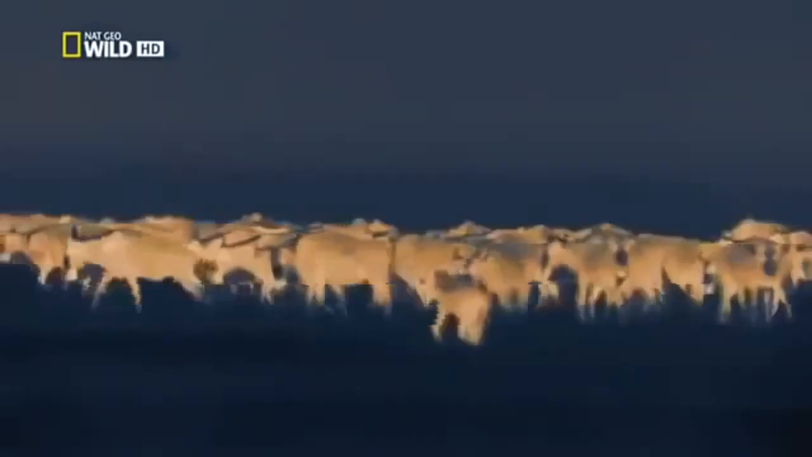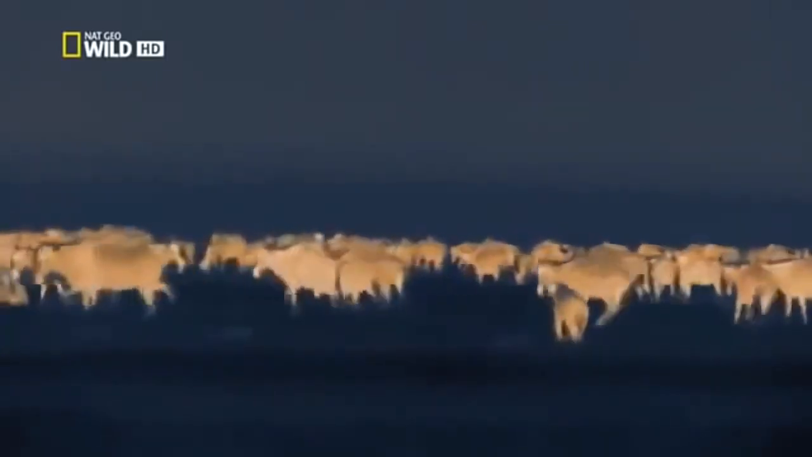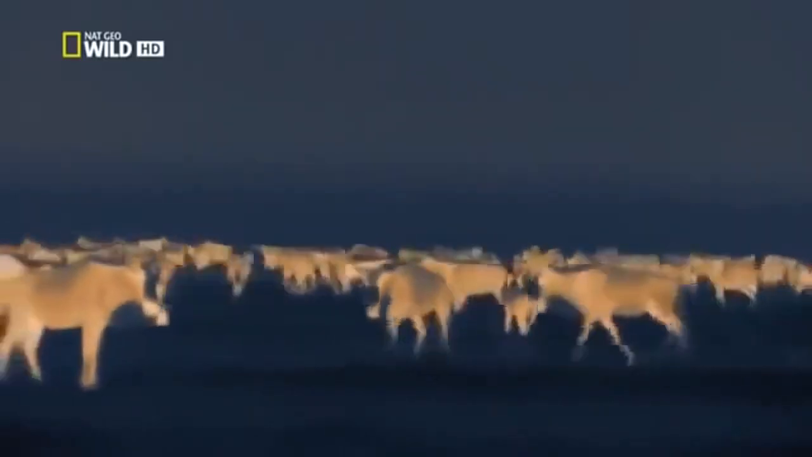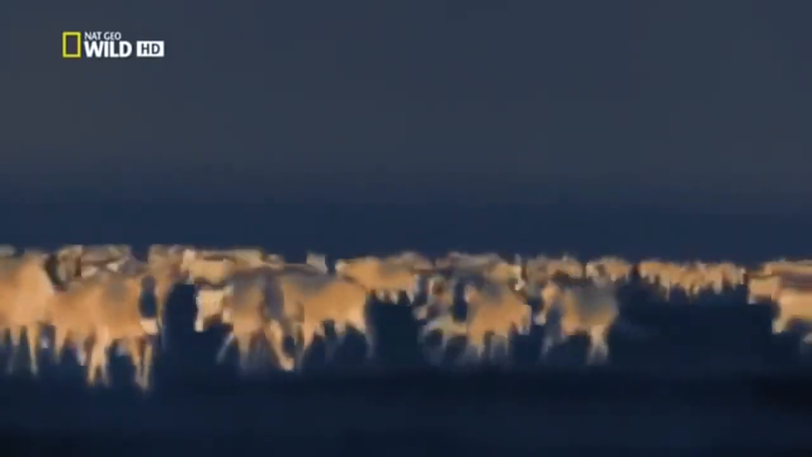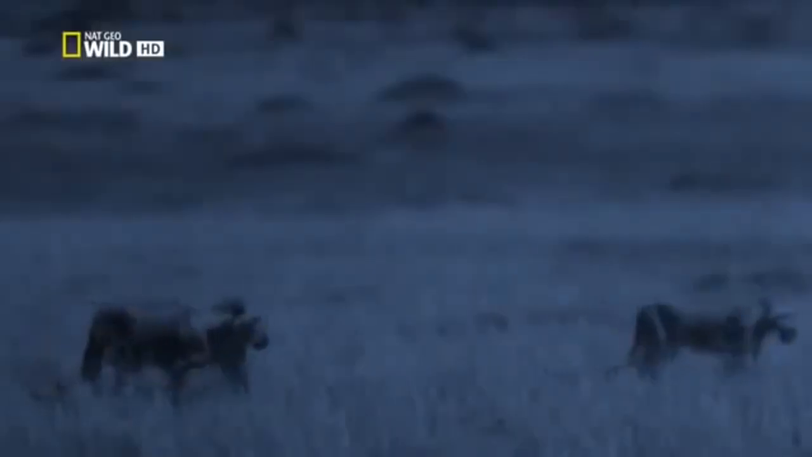The lions are not the only hunters about tonight. Endurance hunters, like hyenas, chase their prey to exhaustion. They don't care if the wildebeest can see them. The moon lets the hyenas more easily assess the animal they're chasing. But the adult lionesses can see what the hyenas are up to. And stealing from hyenas is a regular source of food for lions. The kids follow the mums to where the action is.